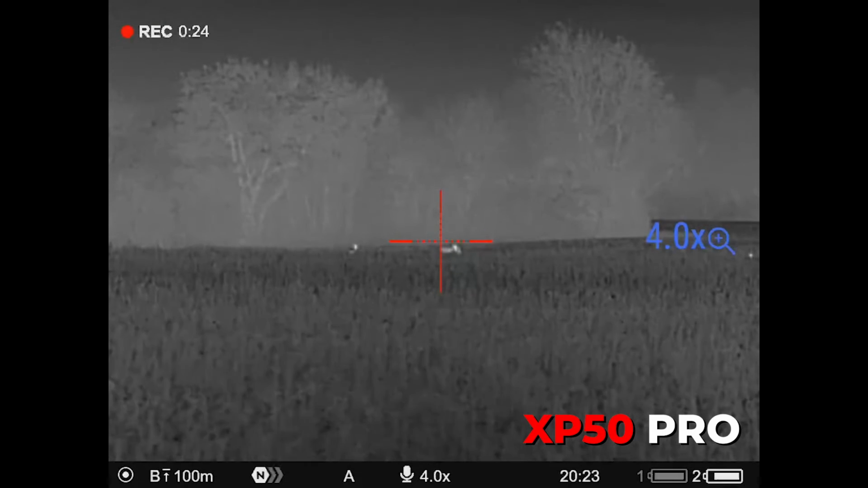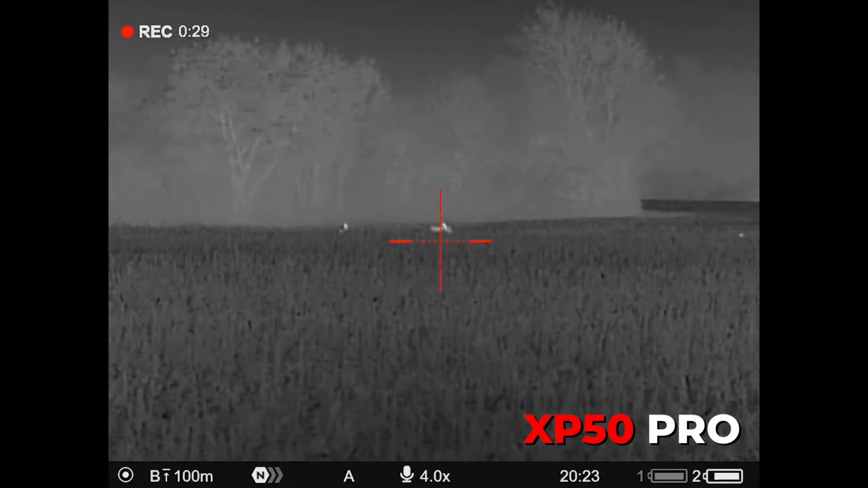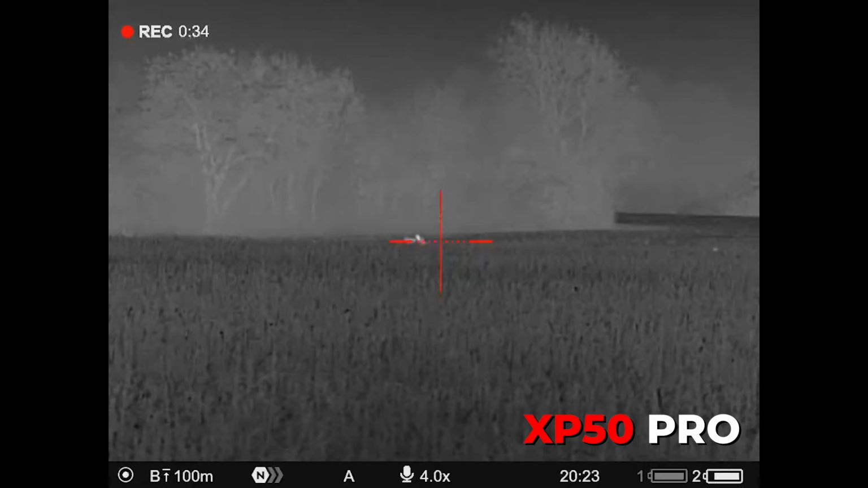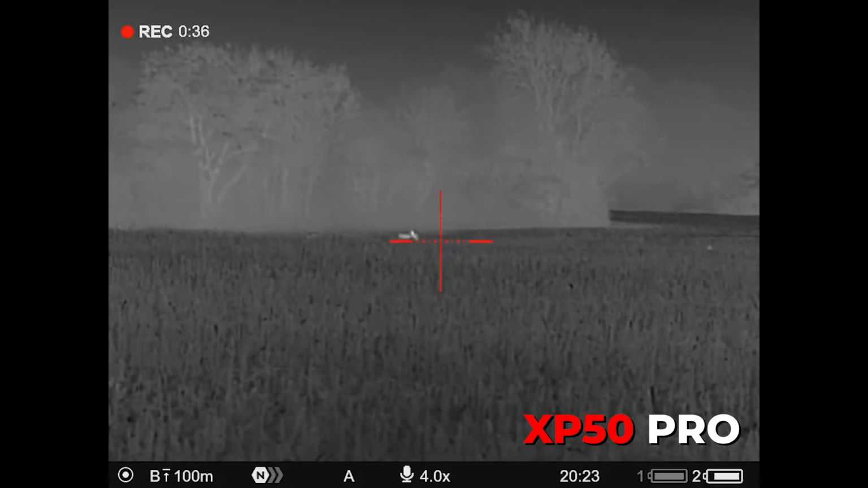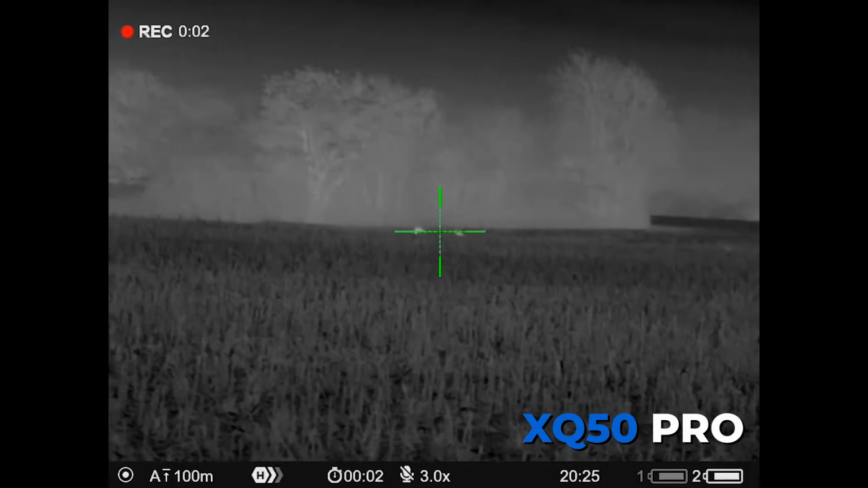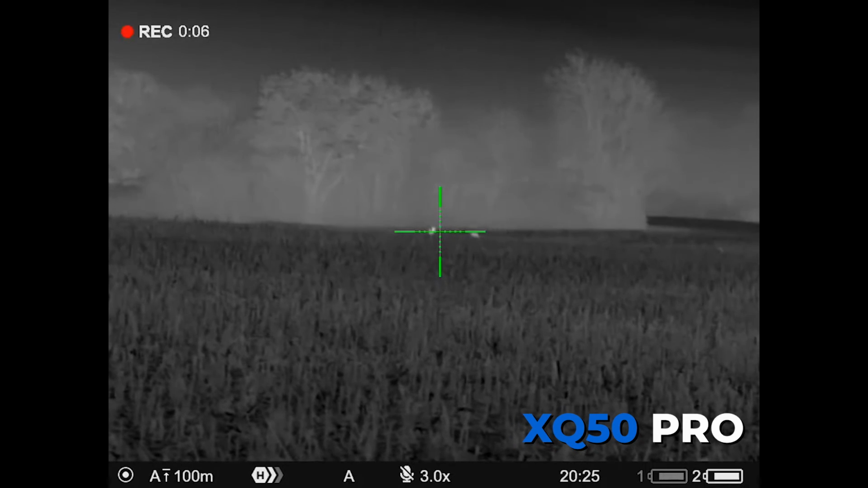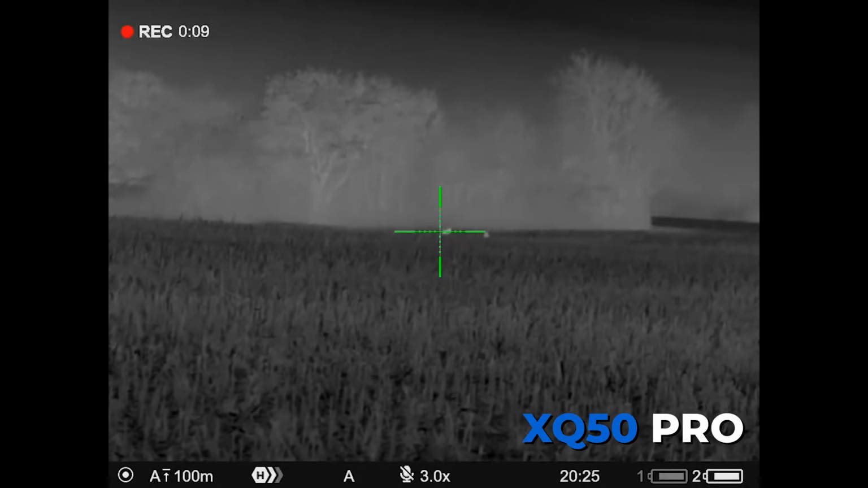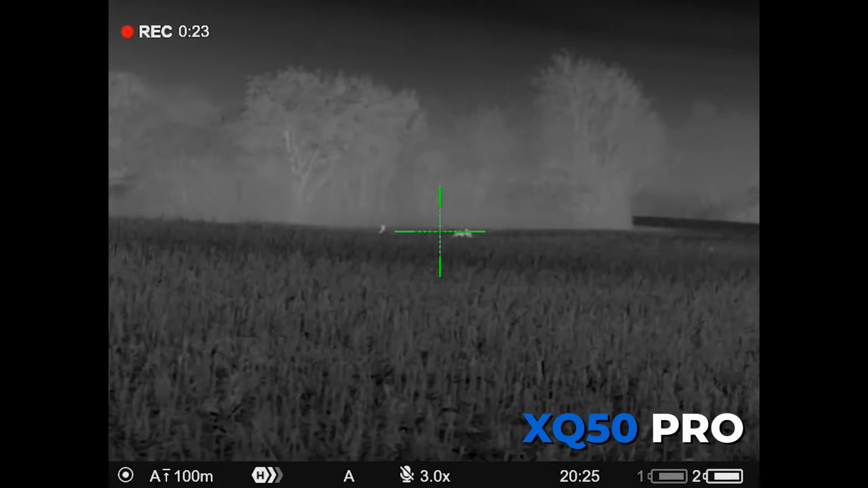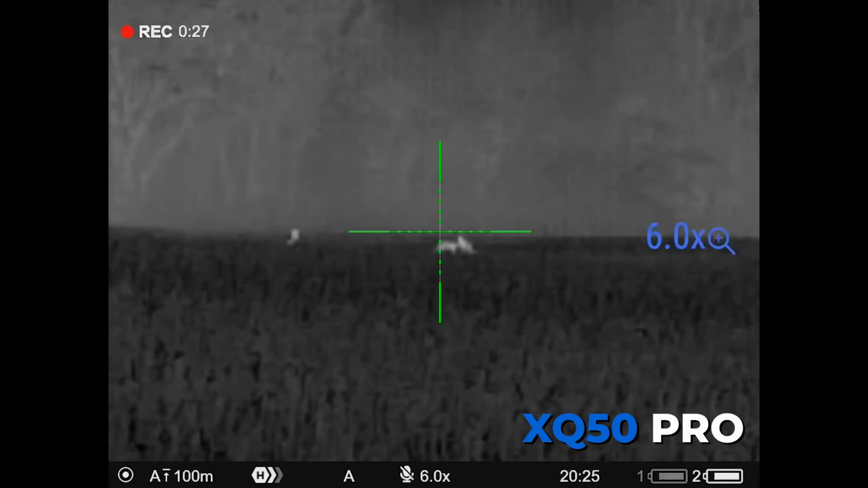Because of the ground, you're not getting a full picture. I'm not taking a shot. It's all about seeing stuff and observing and seeing what's happening, so you can make your approach. But from a scope perspective, the XQ performed really well, considering that range. It was challenging even for the XP to watch the deer at 320 meters, roe deer feeding on stubble, and it absolutely nailed it. And then what I've got to finish on is just tree line.